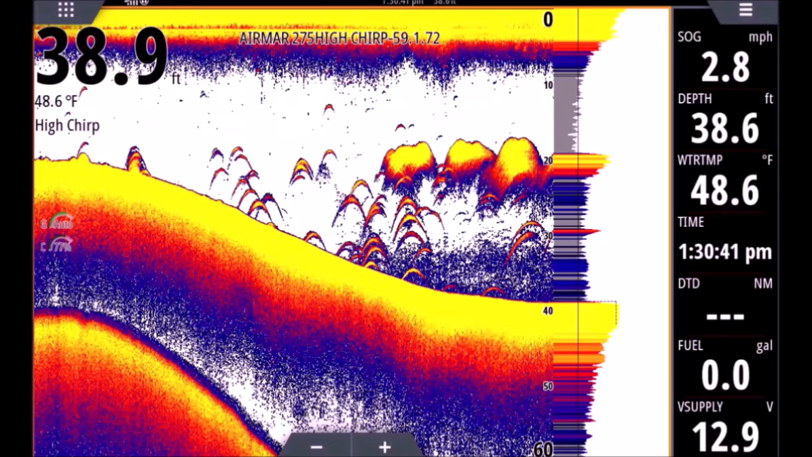All right, one last thing on this screenshot. You're going to see a second bottom we're marking here in the bottom left corner. If we set our range far enough, you can see we're in 38 feet of water, but the range is set to 60 feet here. That will show our second bottom. Now, if you set the range far enough, you could pretty much always get to a second bottom where you can see some type of second bottom.